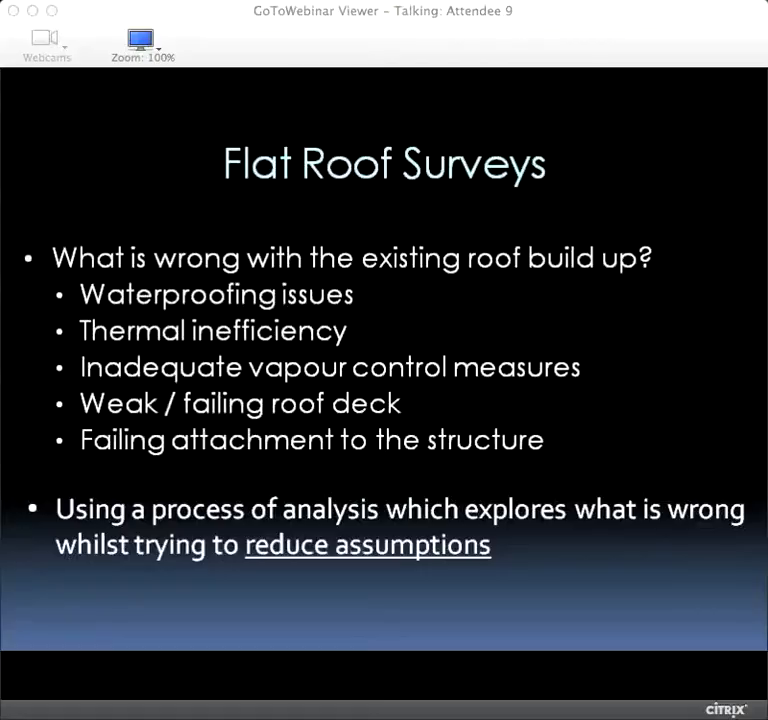And I just want to round everything off there by saying we try to use a process of analysis that explores what's wrong whilst trying to reduce assumptions. So rather than assuming that that's okay, we want to try and specifically prove it. And thermographic surveys are a fantastic way of proving what we've got there. It's a more scientific approach to it. That's where I'd press my button for the next slide, Stuart, if that's okay.